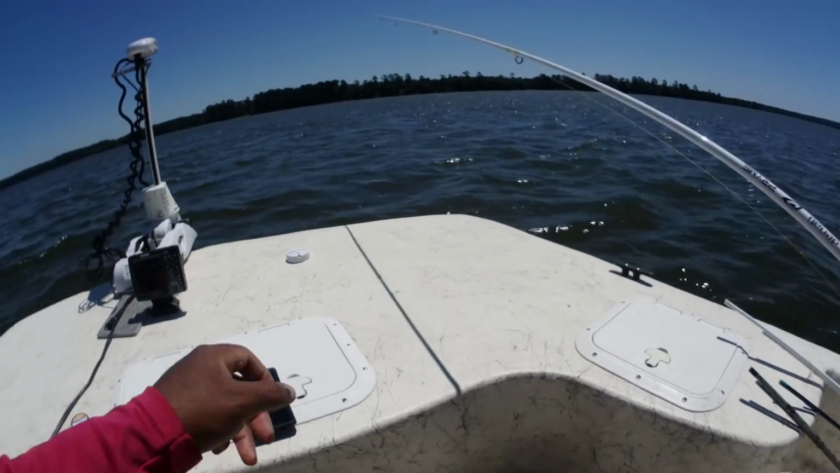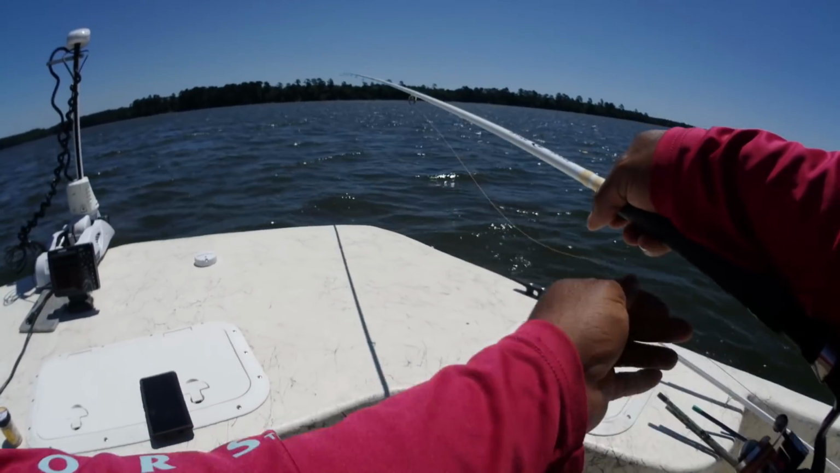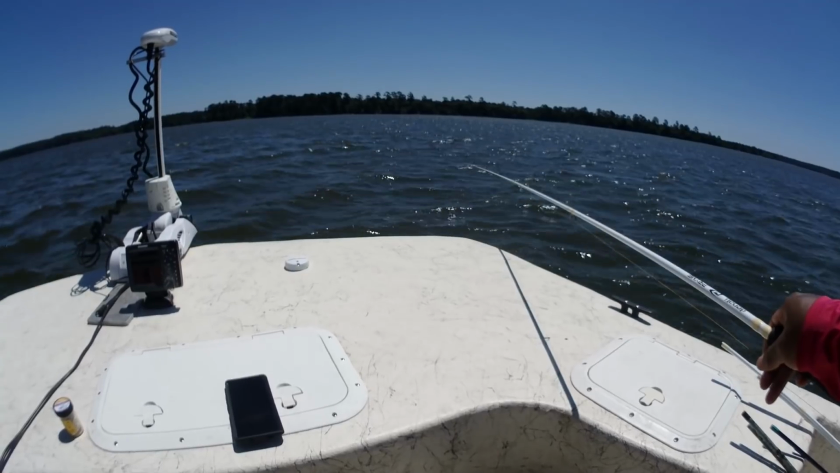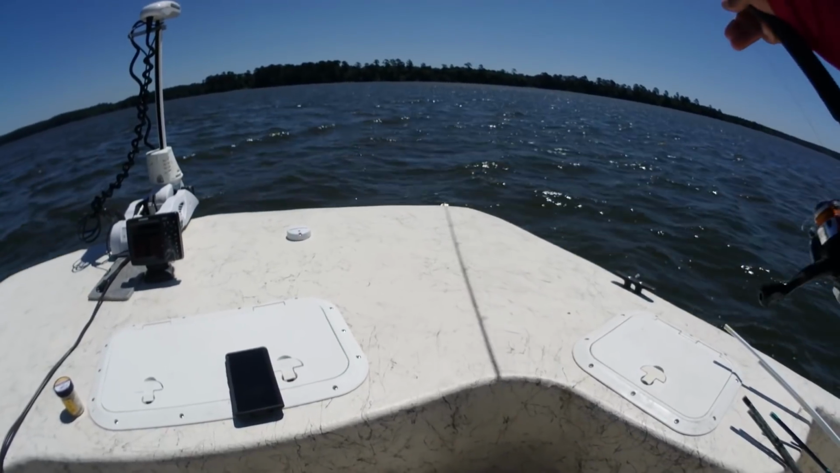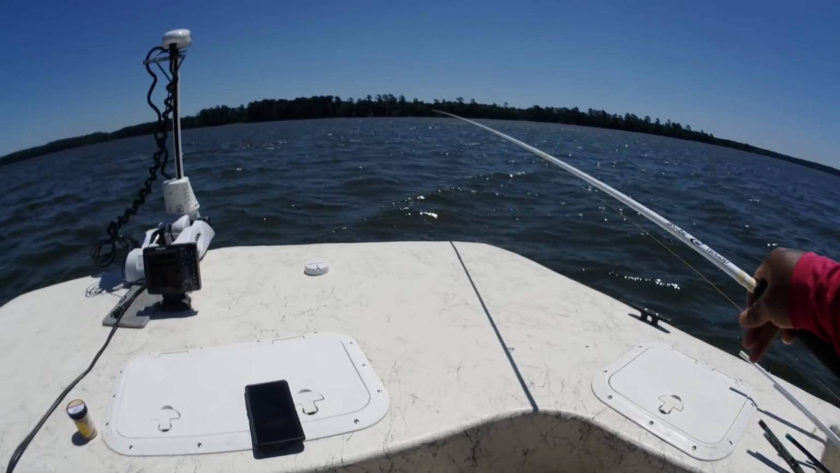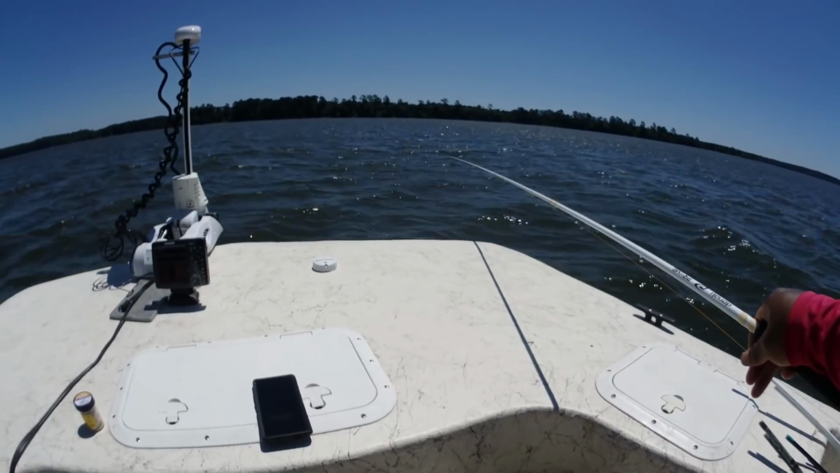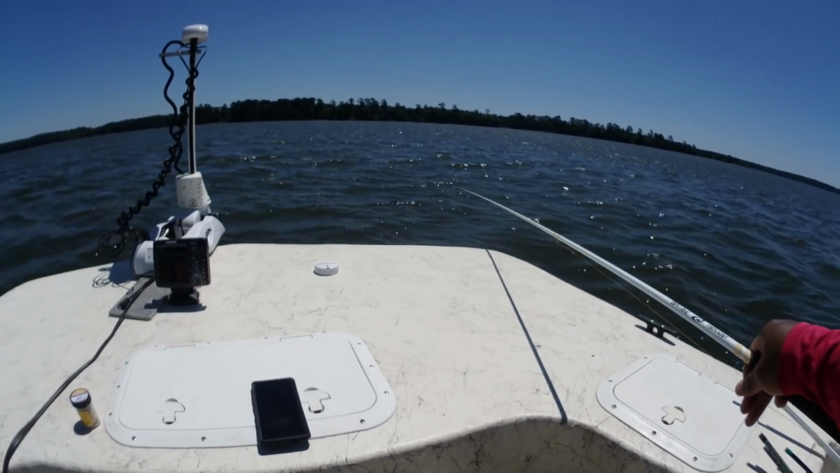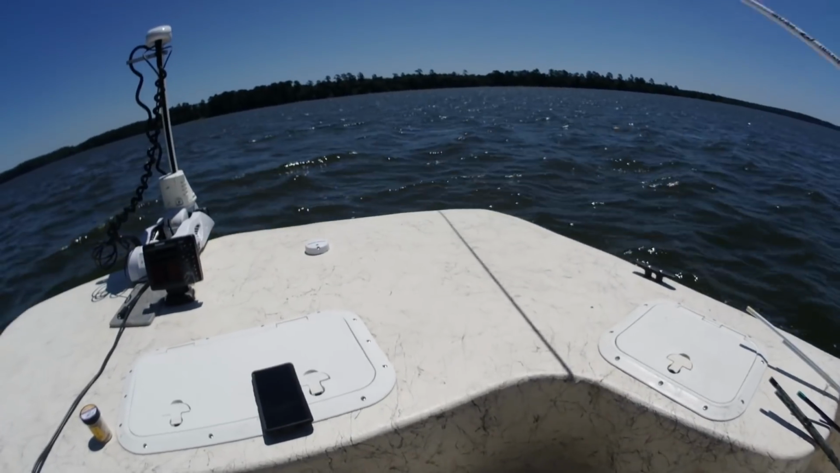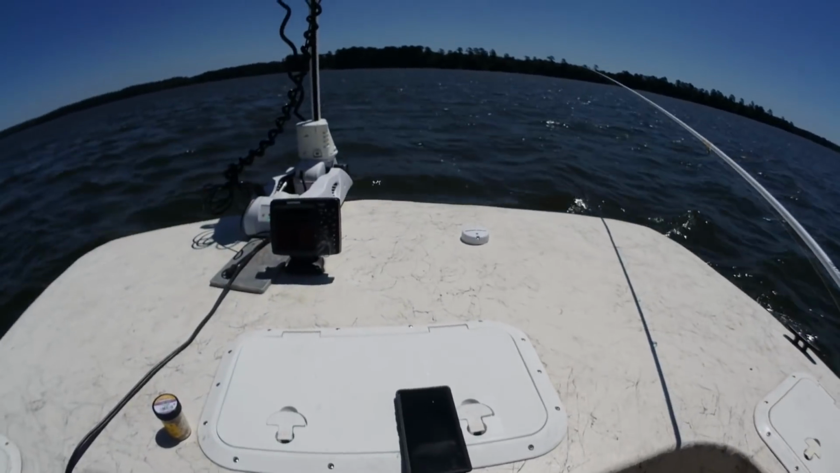These fish are there and they are hungry. They are hungry. Or shall I say hungry? Look at that. I think it's just a bunch of little ones there too. Down there, Mr. Wind. Just a tad bit. Ooh. We're gonna put some good fish in the boat here in a few seconds.